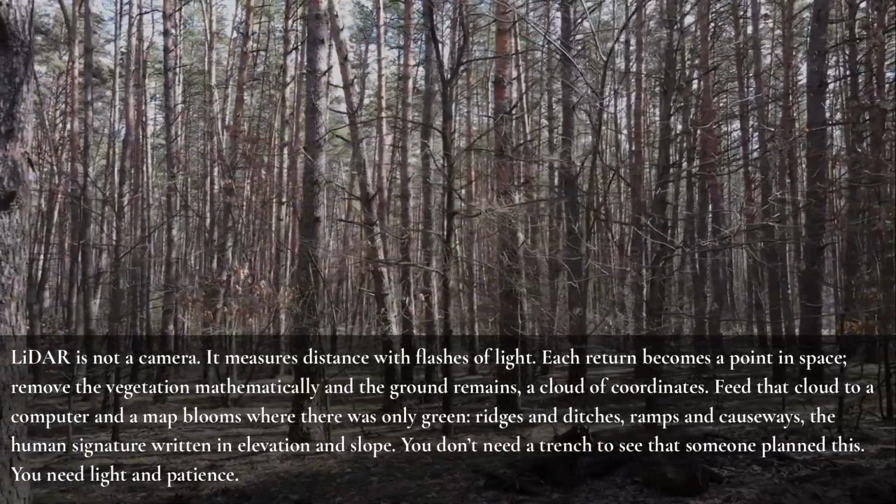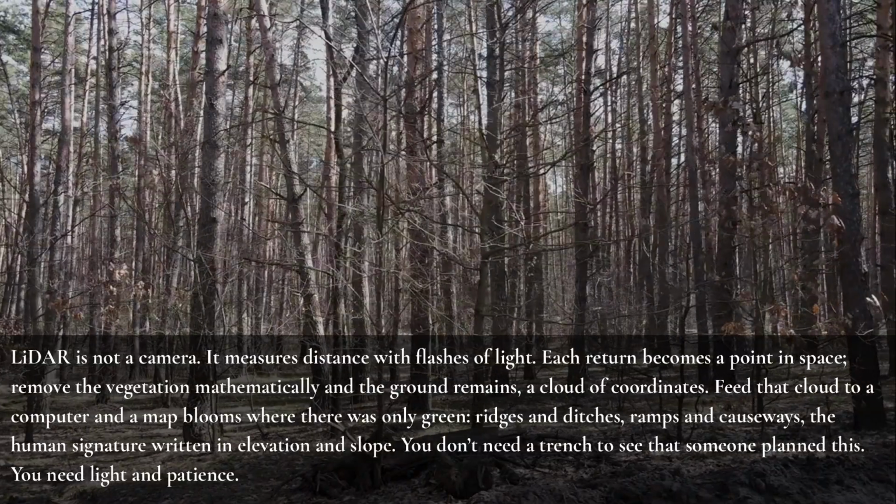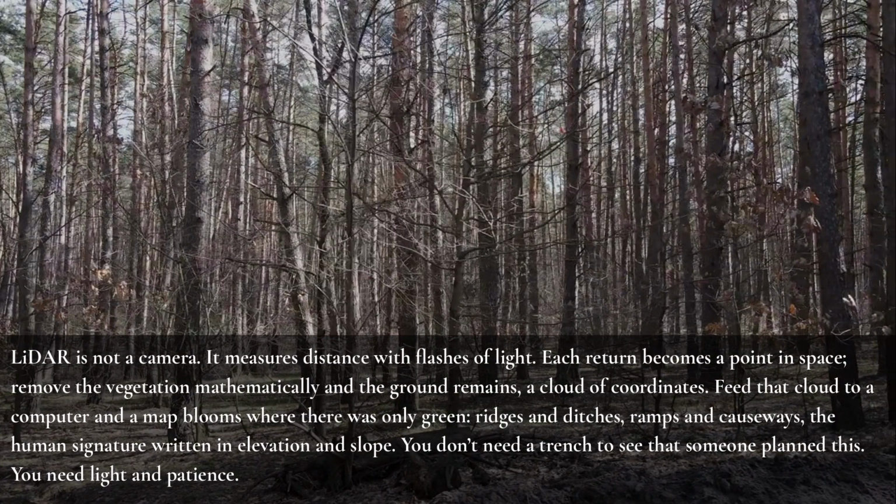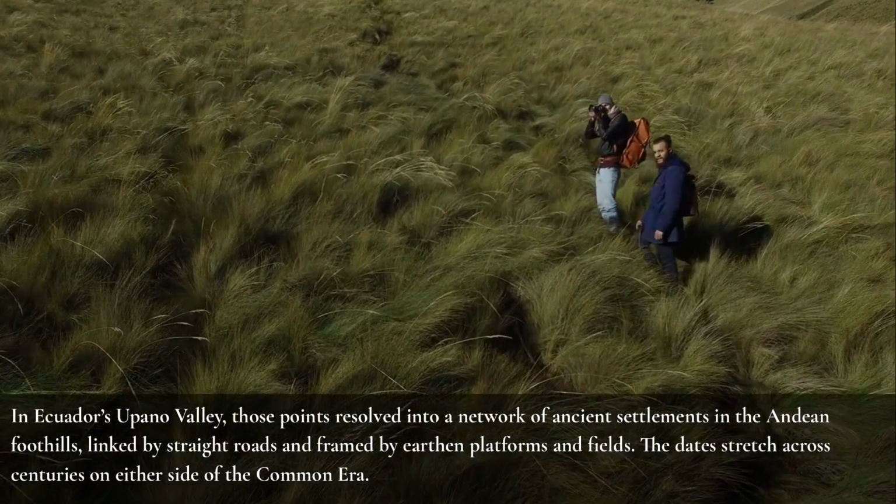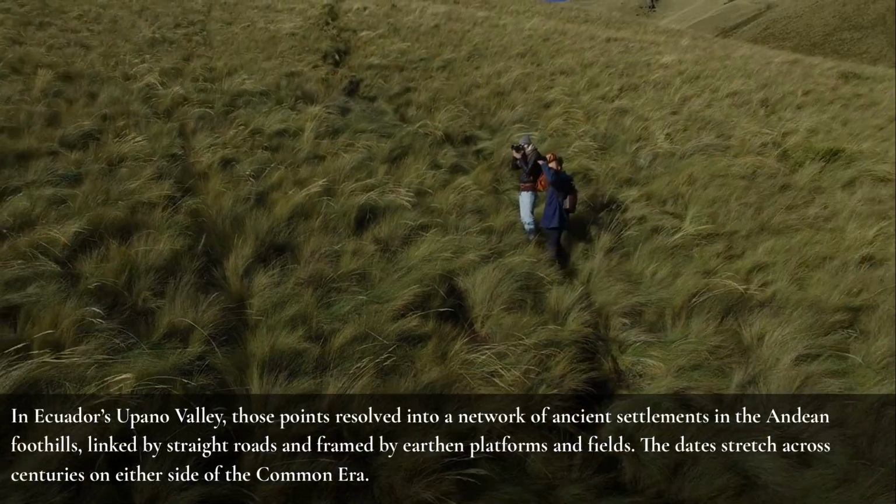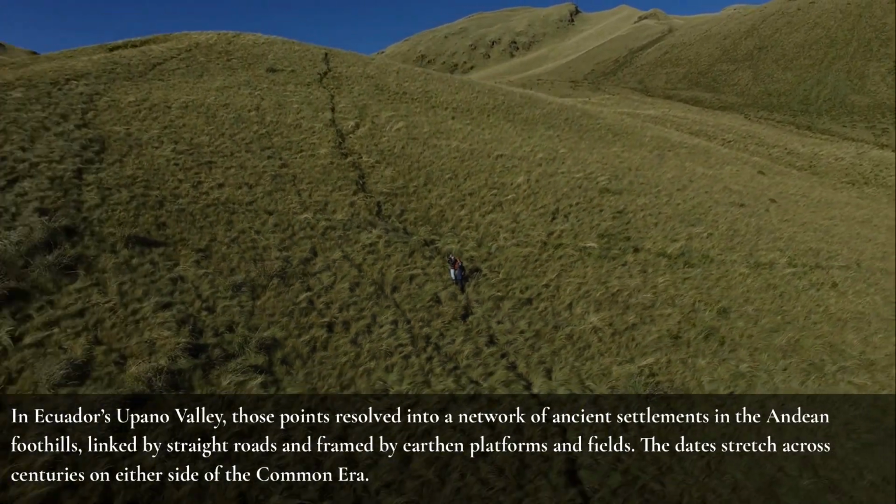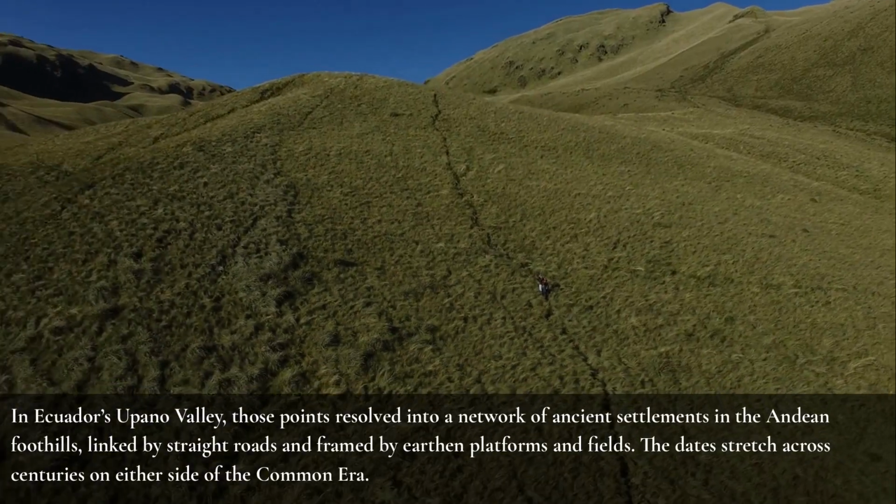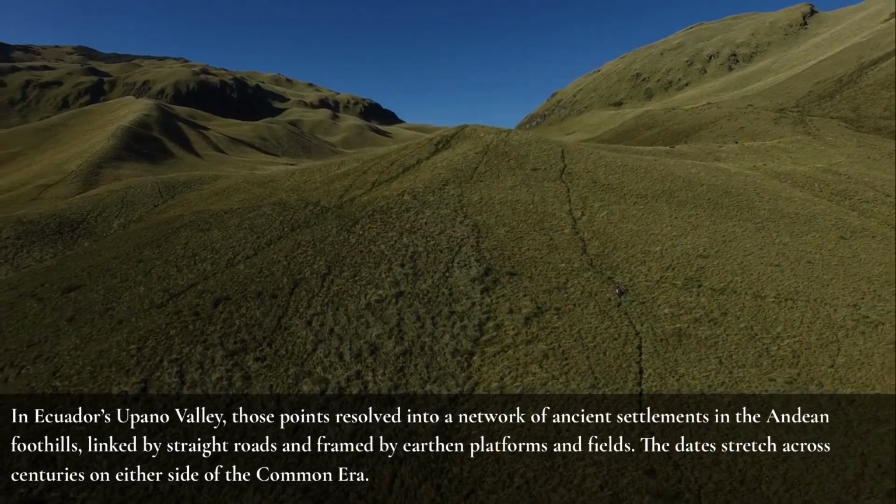Ridges and ditches, ramps and causeways, the human signature written in elevation and slope. You don't need a trench to see that someone planned this. You need light and patience. In Ecuador's Upano Valley, those points resolved into a network of ancient settlements in the Andean foothills, linked by straight roads and framed by earthen platforms and fields. The dates stretch across centuries on either side of the common era.